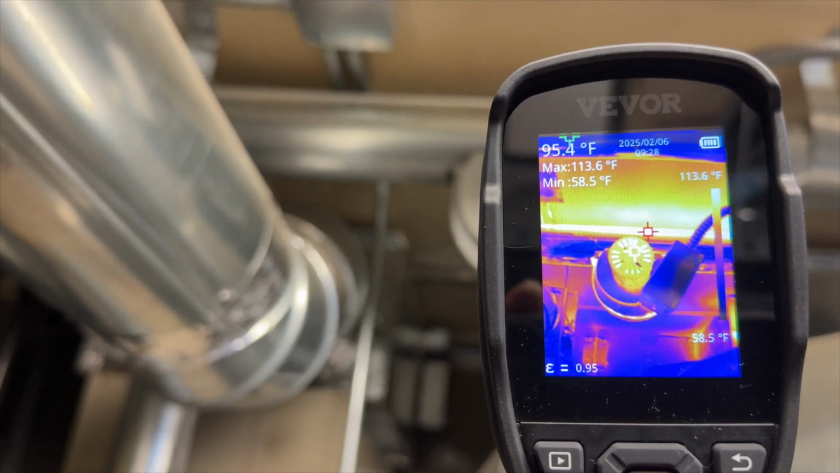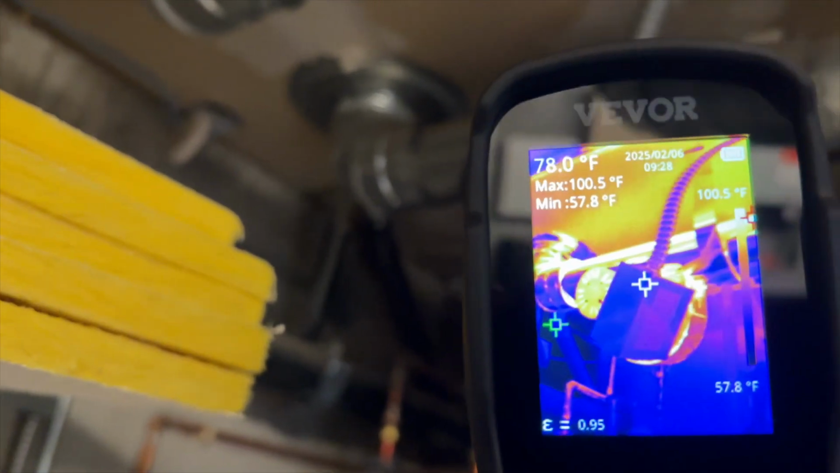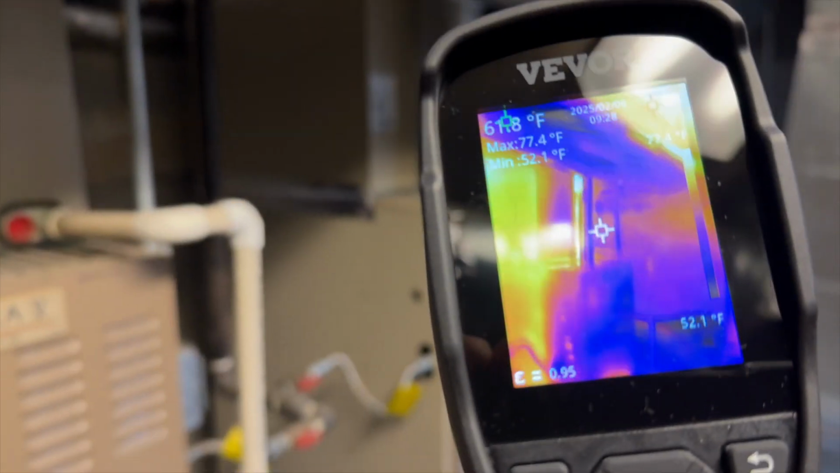This one has been running because you can see it's hot. And that one over there has been running. So this tells me that this one hasn't been running. So I wonder if maybe there's an issue with that furnace over there.